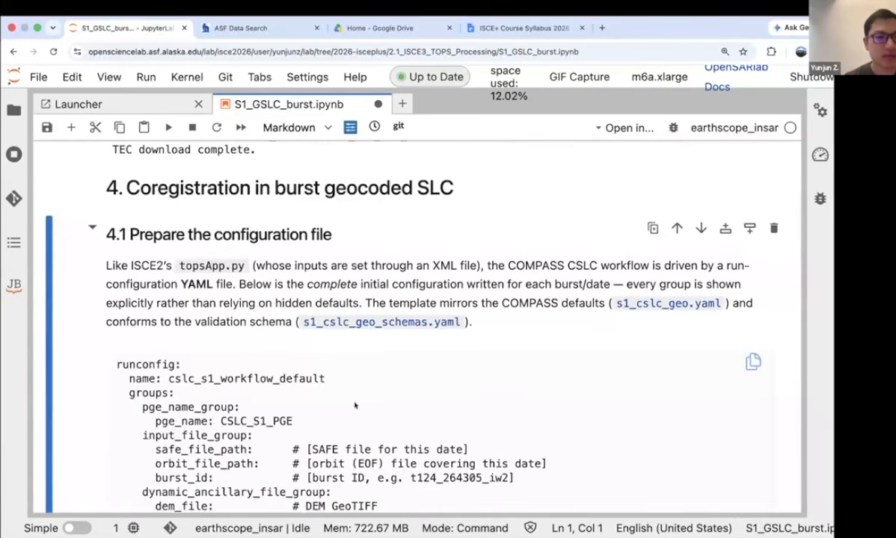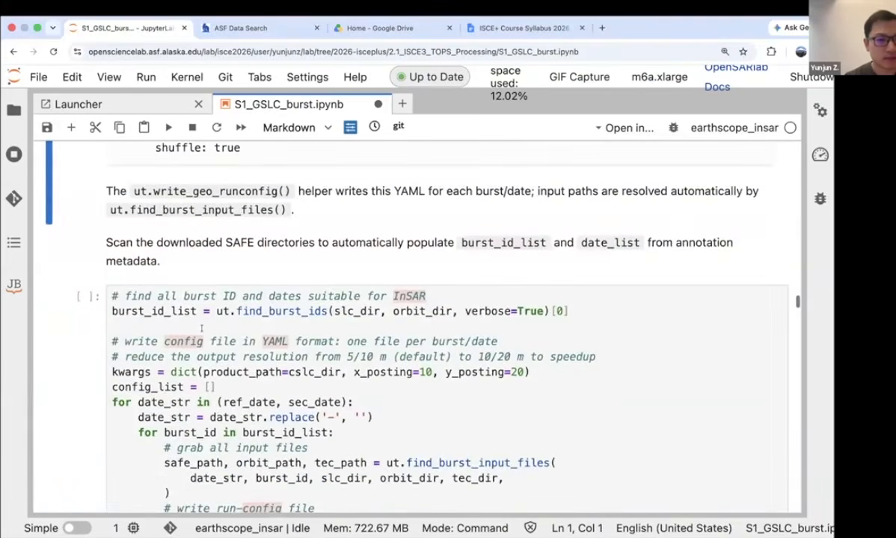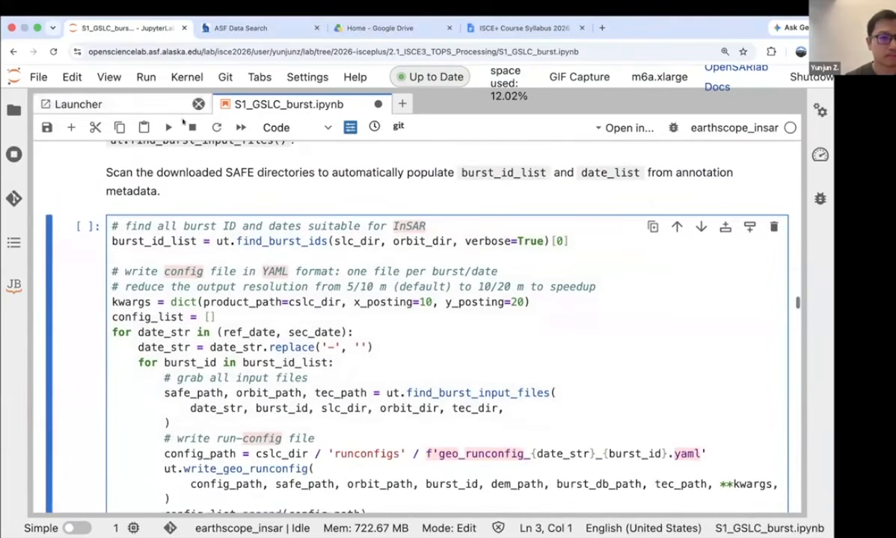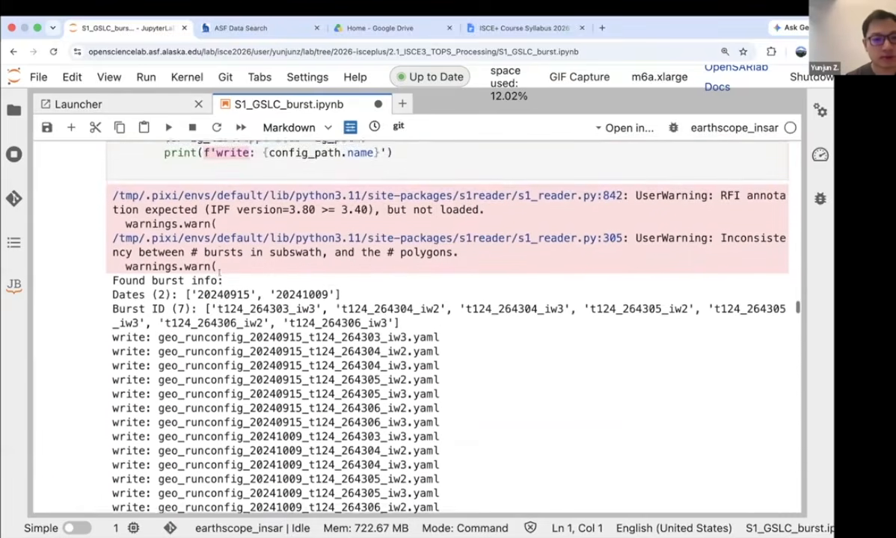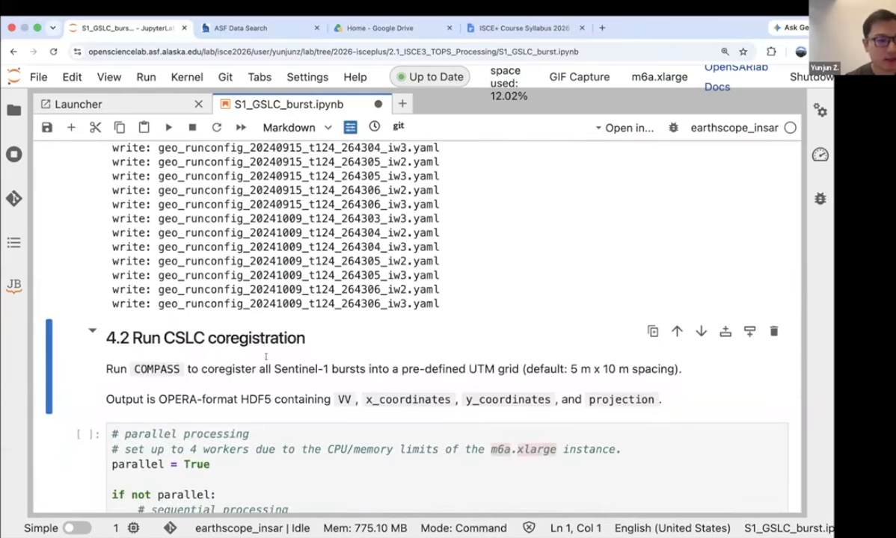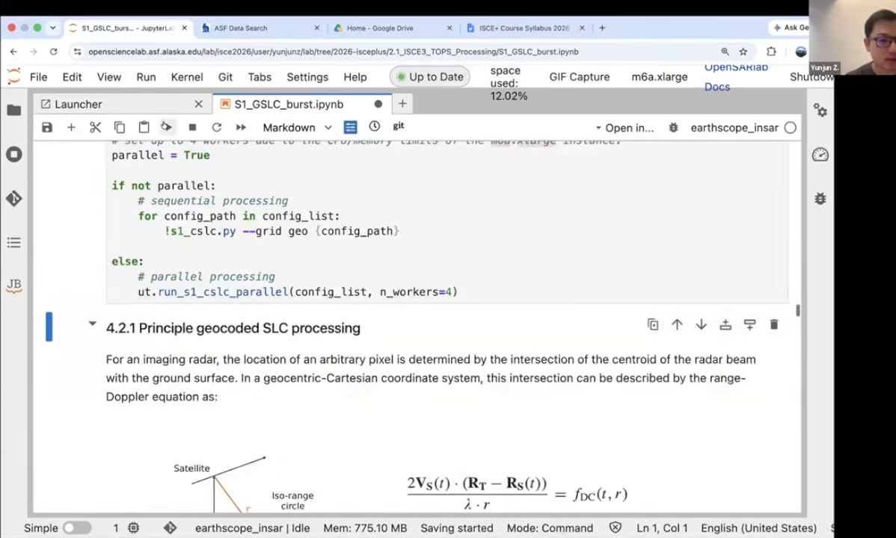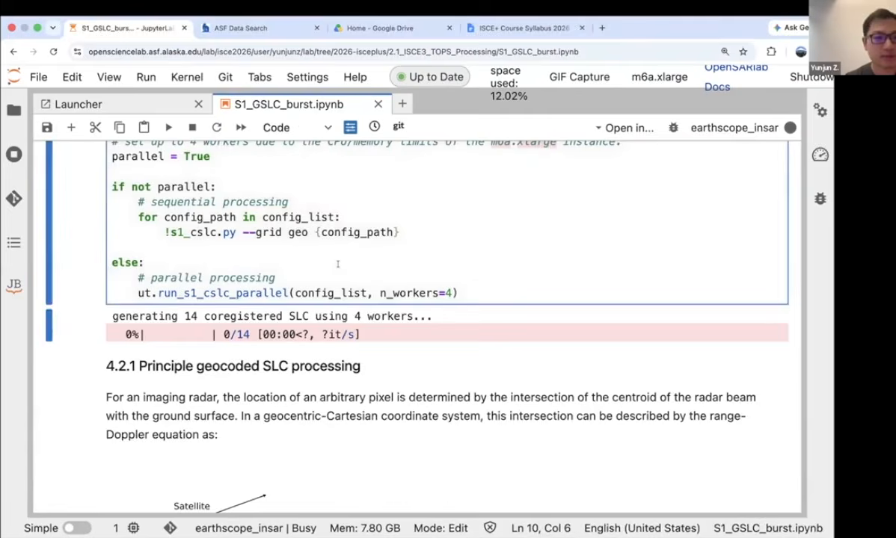After we finish the data downloading, we can start to do the co-registration. Let's run the next cells first. This cell is calling COMPASS to generate the configuration files in YAML format. And let's run the next one as well. So it's now co-registering. It's generating the co-registered SLCs for the 14 bursts that we just downloaded, using 4 workers in parallel to speed up.